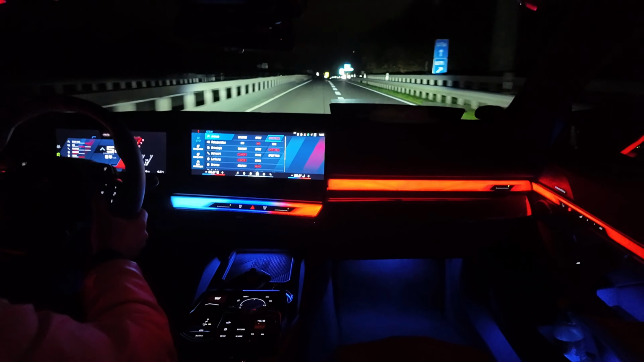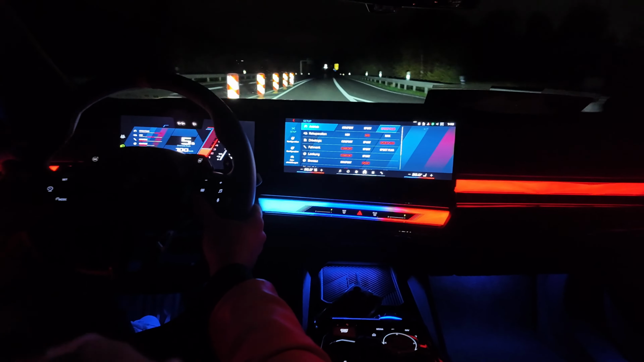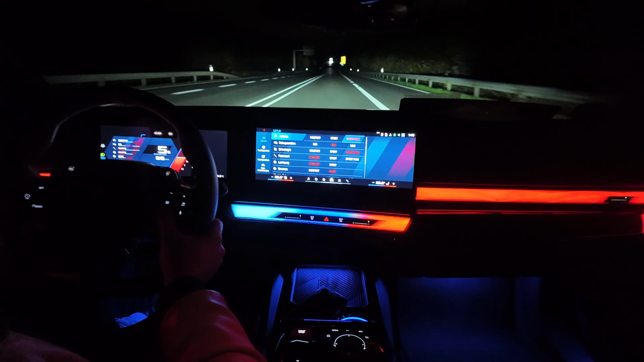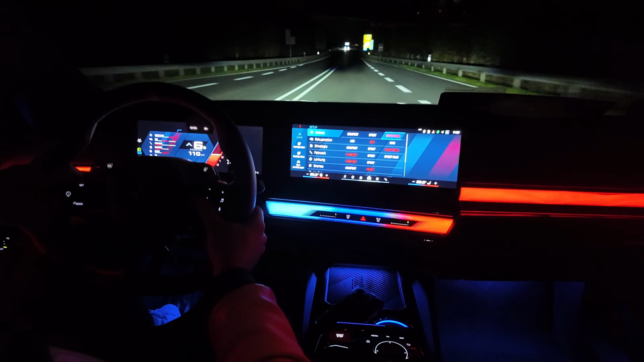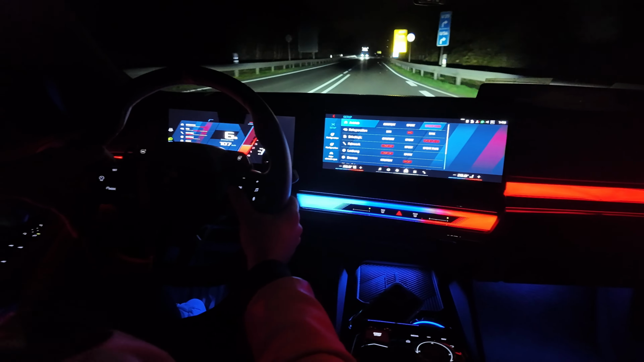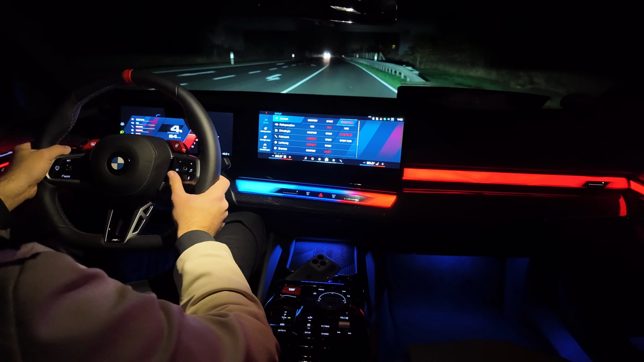It's so fun to drive as well. Always got the torque. Hybrid system is super smart. When you put it to the M hybrid, to the normal hybrid mode, and let the car decide itself, it is really smart. It always does the job right, and I absolutely love driving it.